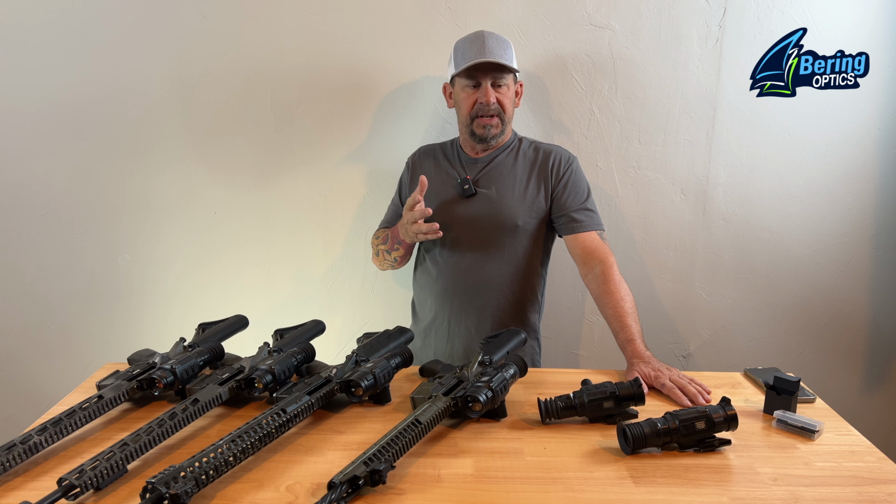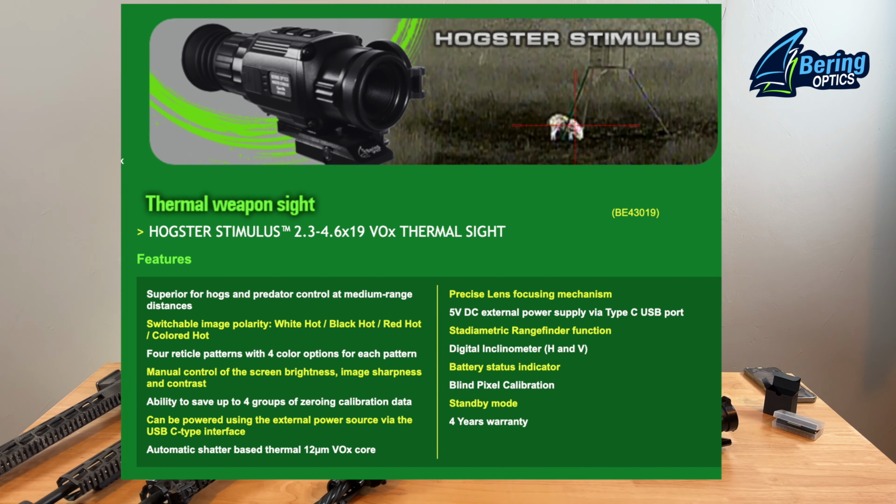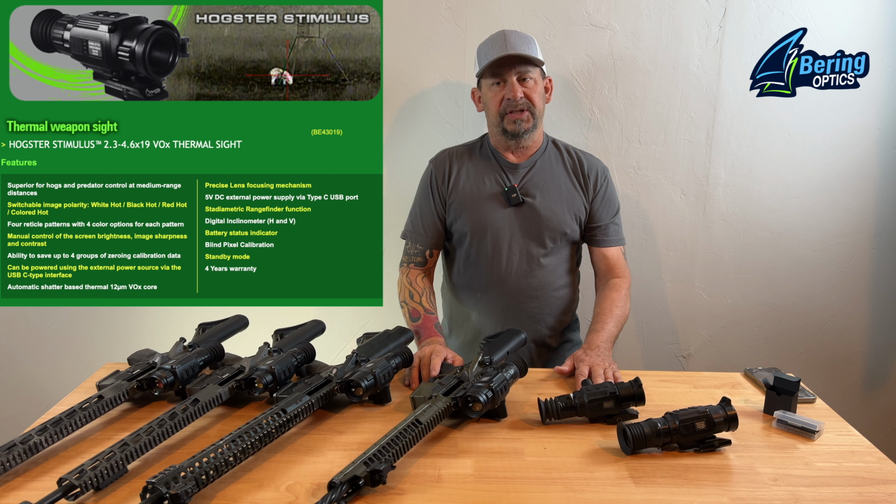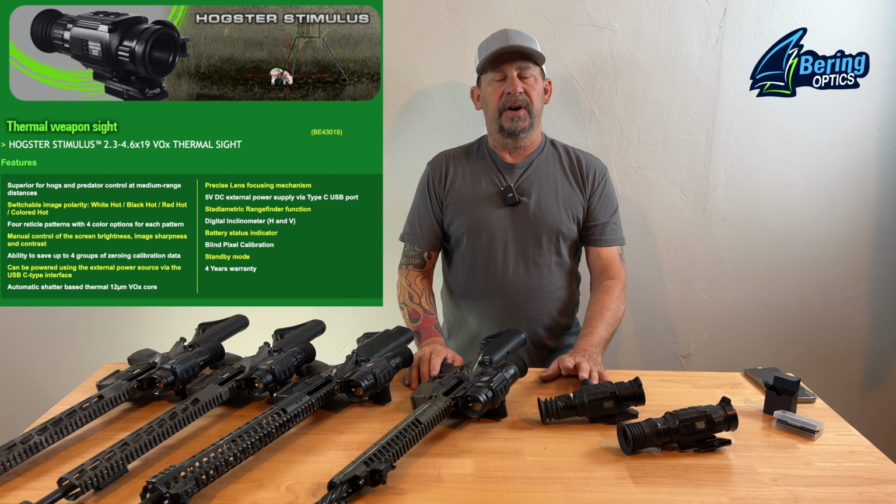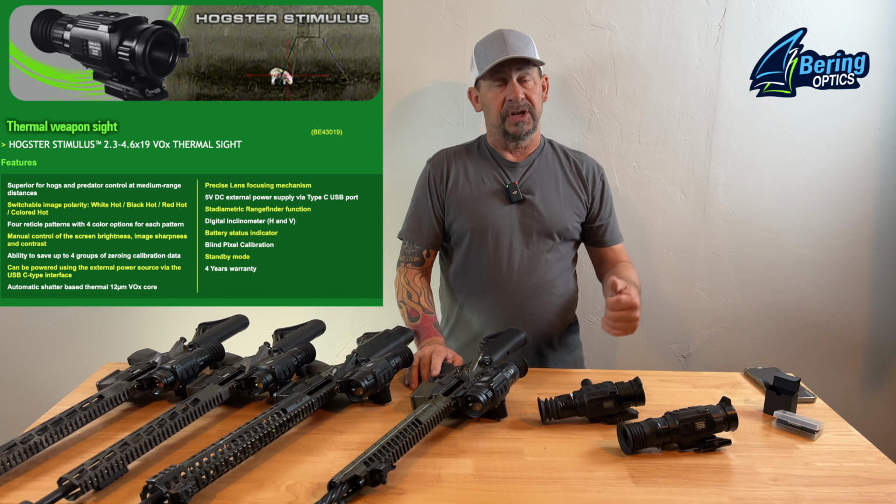Now, Bering Optics starts out with their Stimulus model. The Stimulus model, which we have down here, is a 256 resolution scope. Now, 256, starter scope. How far can I effectively shoot and see? Well, you can see way out. It's a great little scope.